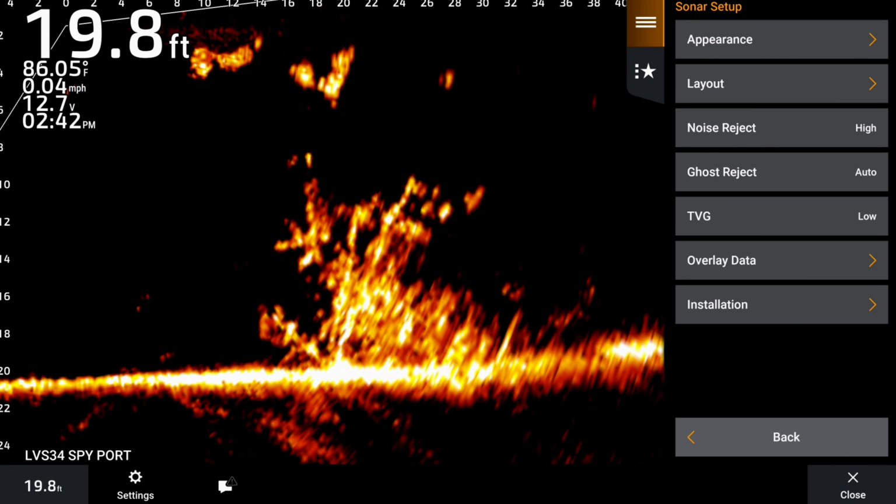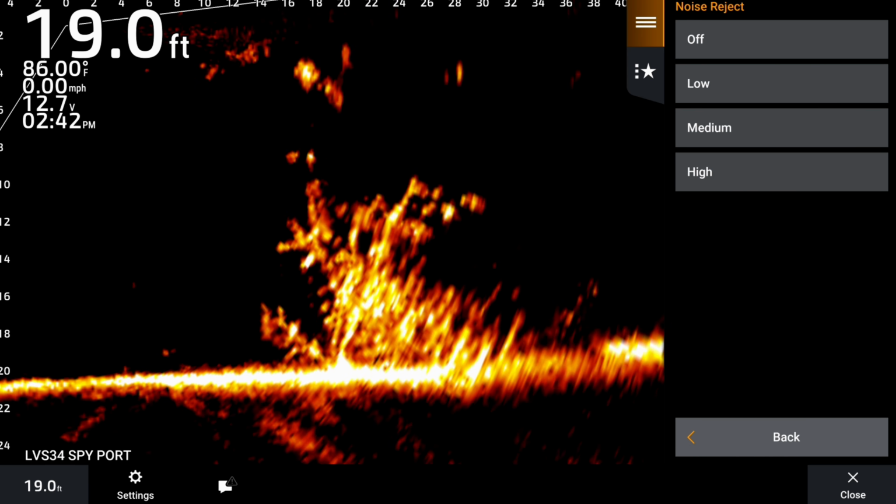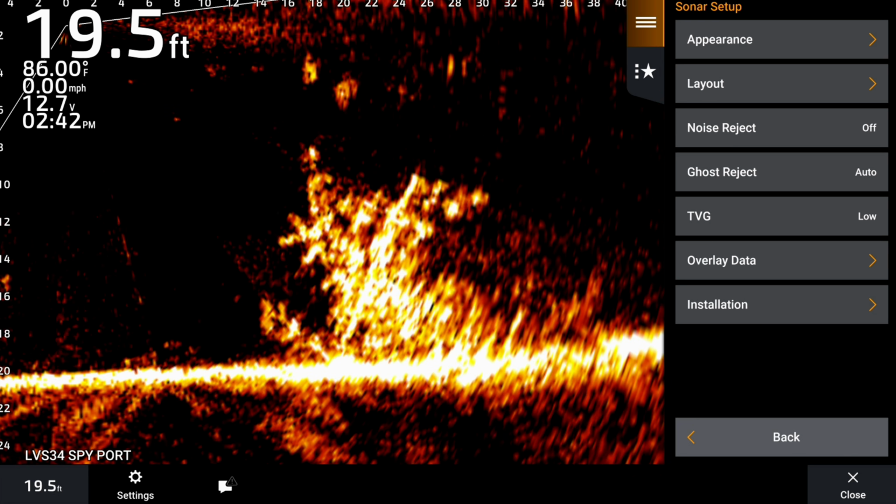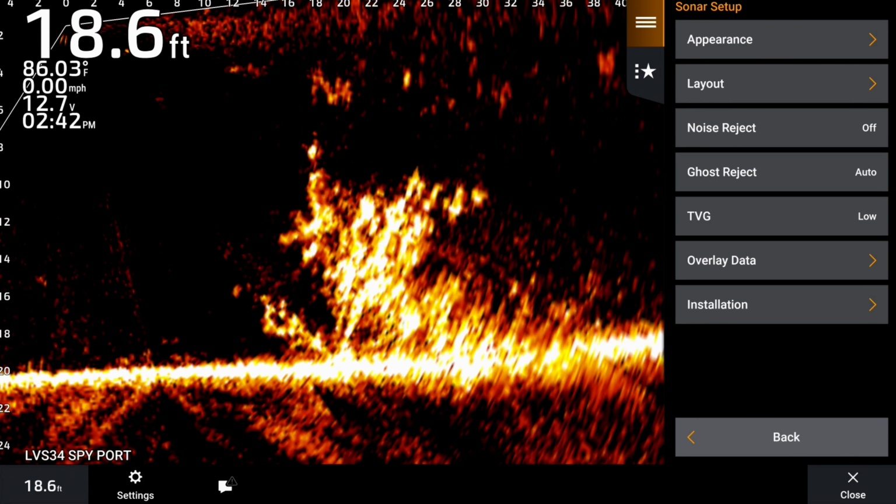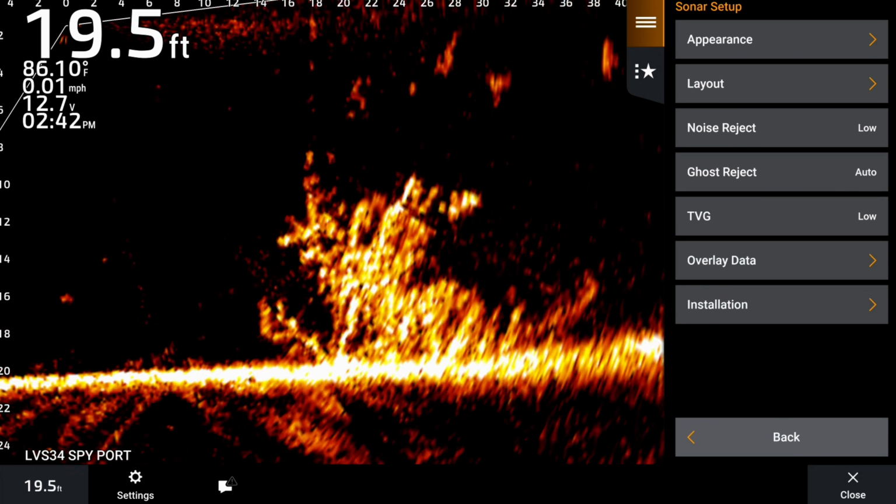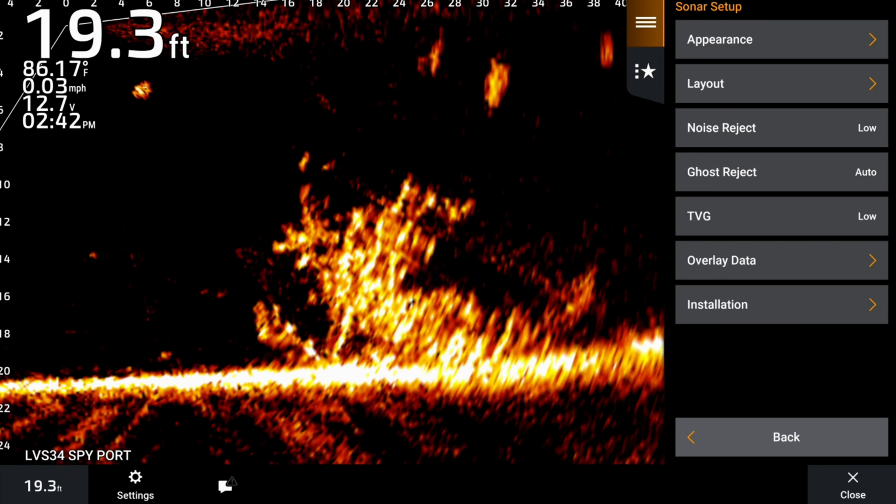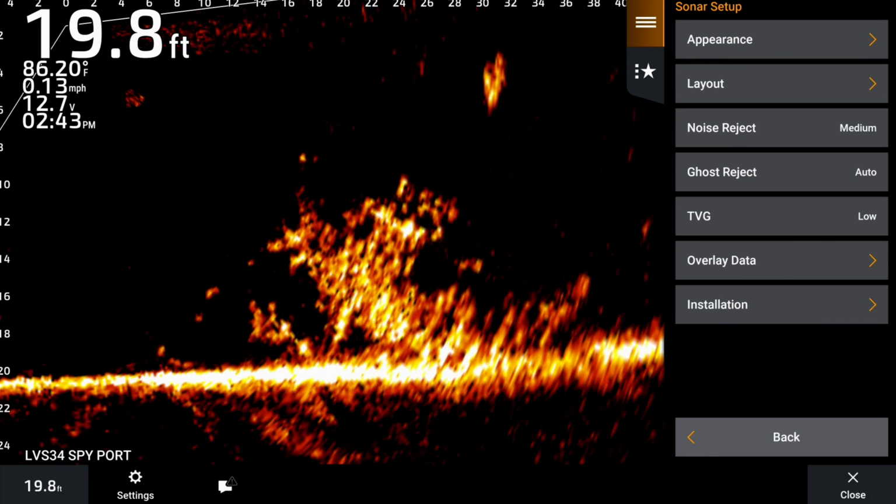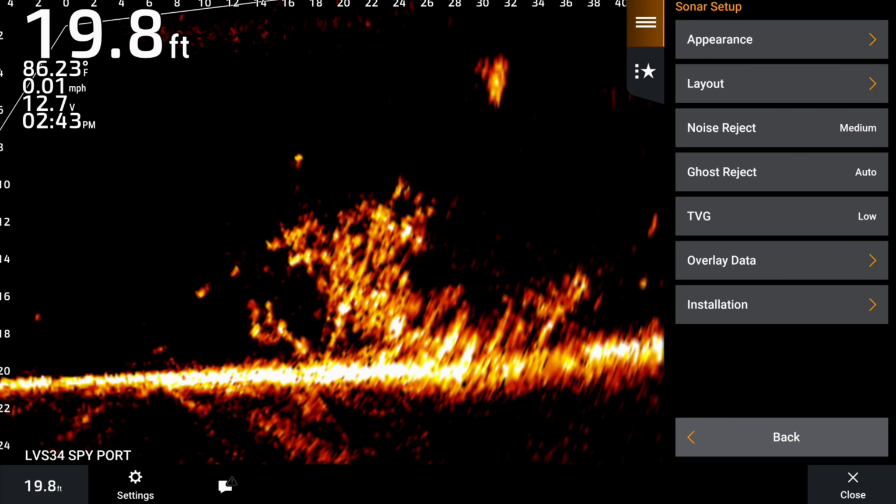But let me show you what it does. If you turn a noise reject off, that's what it does. Now we can tune it down, you know, and get that jittery out of it. If we go to low, that's what it looks like, which is how we're running the other units. Or, no, I'm sorry, we're running medium. If we go to medium, it's a little bit different than the 42 and the 44 on medium. The noise reject is.